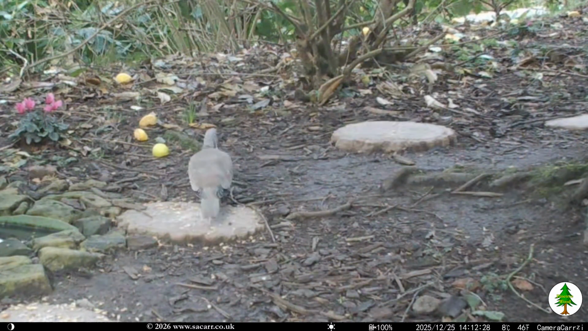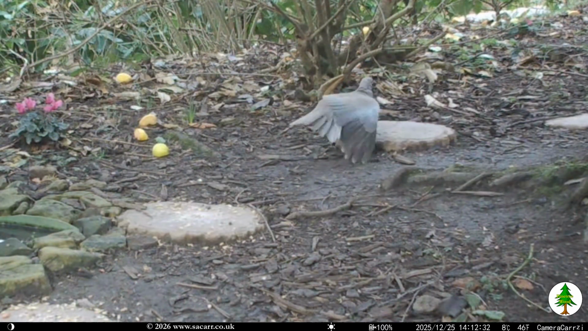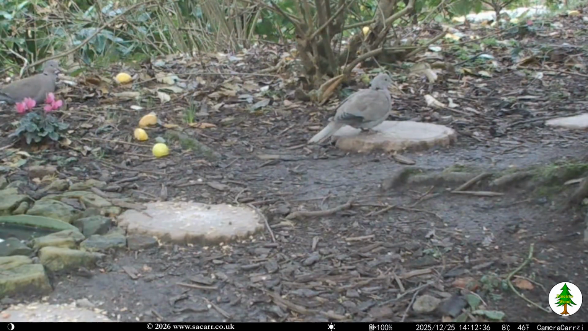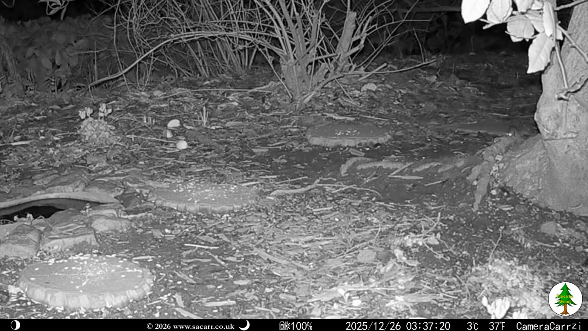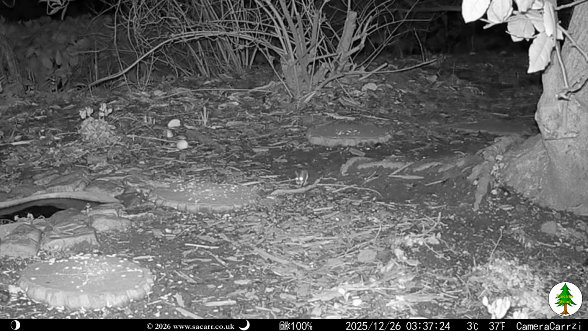A behaviour I hadn't seen before was the dove stretching its wings and tail like it had sore muscles. An hour later, I think it is a pigeon that was seen chasing a dove, and that was the last action for the 25th. Speedy was the first visitor for Boxing Day, just before 3:40 in the morning.